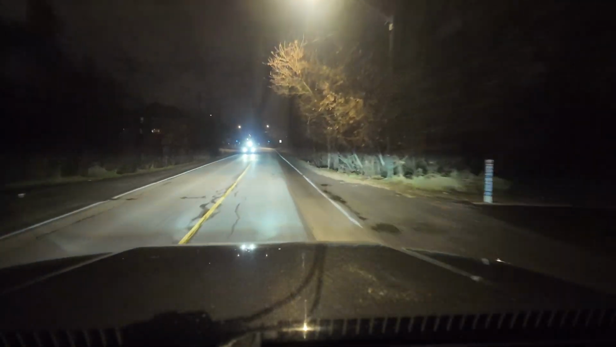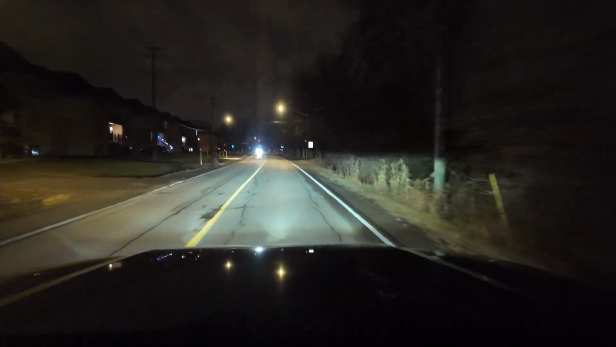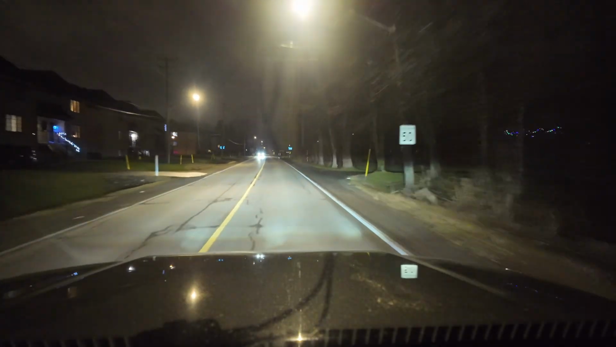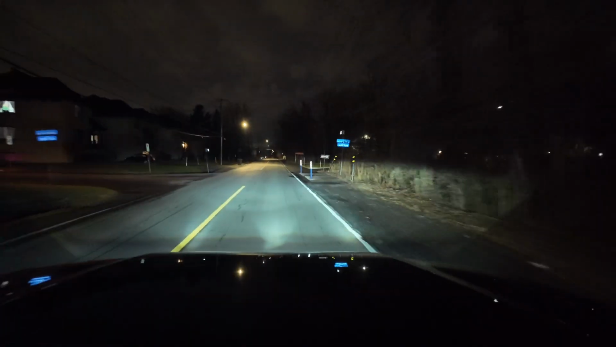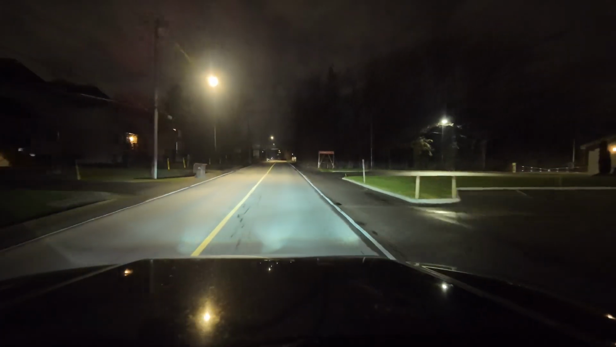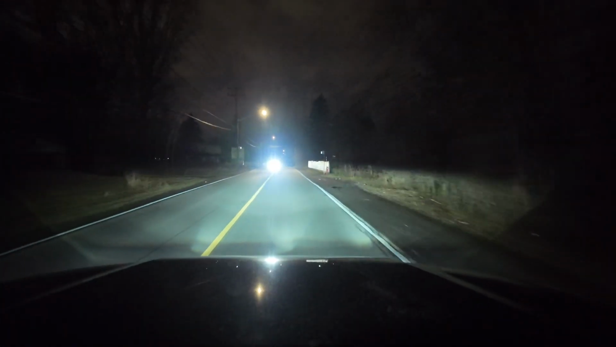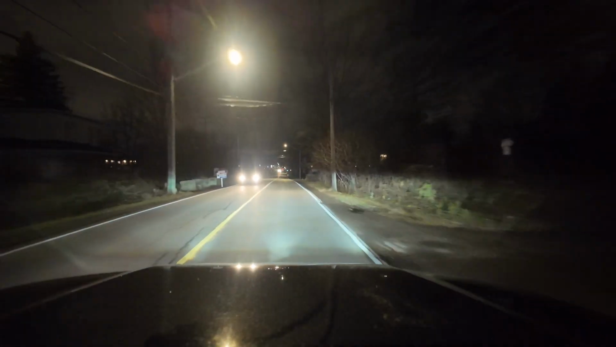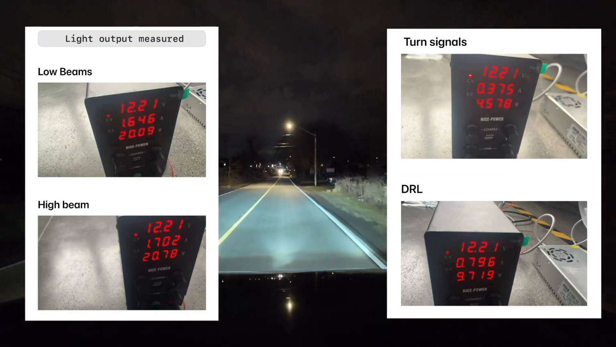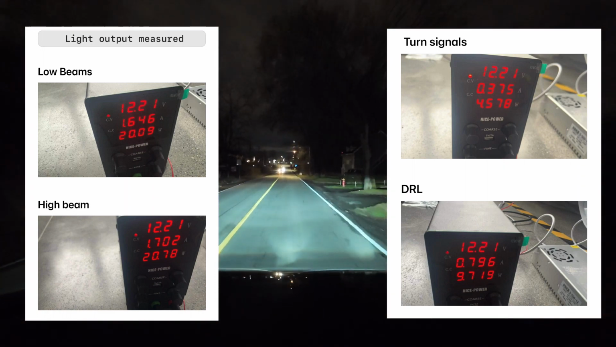So you see guys, nobody's high beaming me. Oncoming traffic, right? And I see it clearly. I don't even need to put my high beams on because I see clearly. And I don't think anybody out there posts or has put up their output measurements like I did, because I have nothing to hide.